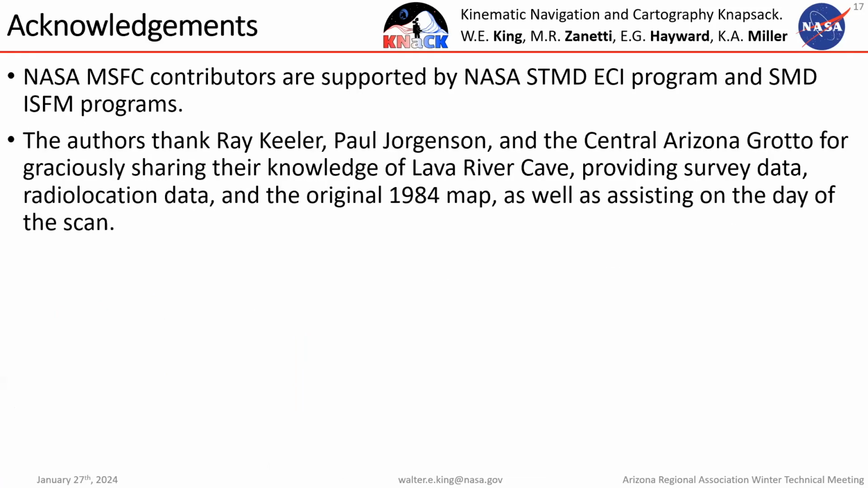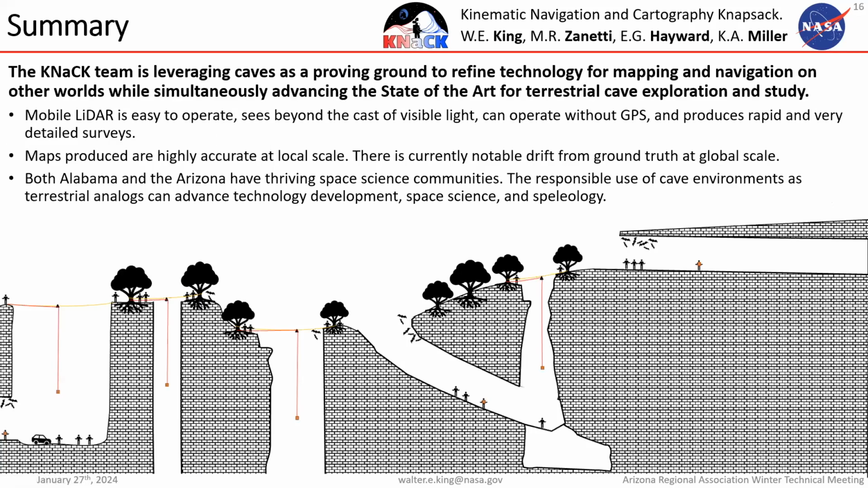So both Alabama and Arizona have thriving space communities, and both have a wealth of cave environments. In Alabama's case, it's karst. With Arizona, it's karst and volcanic features. And these spaces are in a lot of ways analogous to some environments in space, on the moon, Mars, other places. And so if they're used responsibly, they can really be a way to advance technology development for space science,